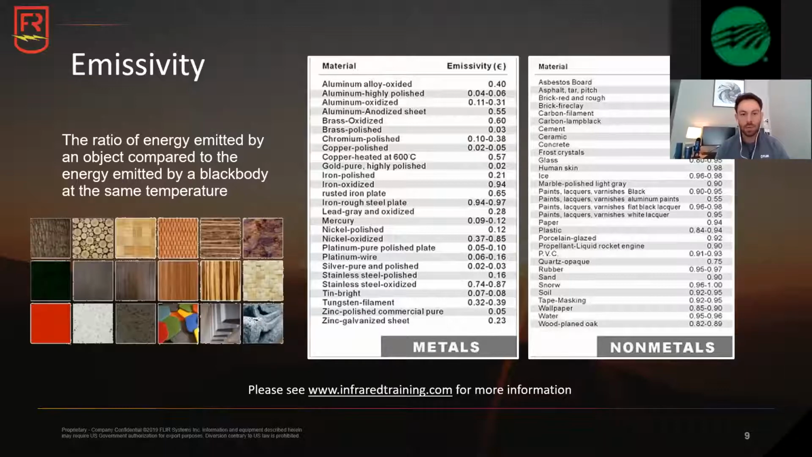If you take a look here at something like a zinc polished commercial pure metal, it has an emissivity value of 0.05, meaning it's going to be very, very difficult to get accurate radiometric data. On the other hand, you see a high emissivity value for something like concrete, which is a non-metal, that has an emissivity value of 0.92 to 0.97. So that is going to be a very efficient absorber and emitter of infrared radiation. All of these values are working towards a perfect emissivity of 1. You see that term black body. A black body is a perfect emitter and reflector of infrared radiation and has an emissivity value of 1. So that's what you work towards when you're working with different emissivity values.